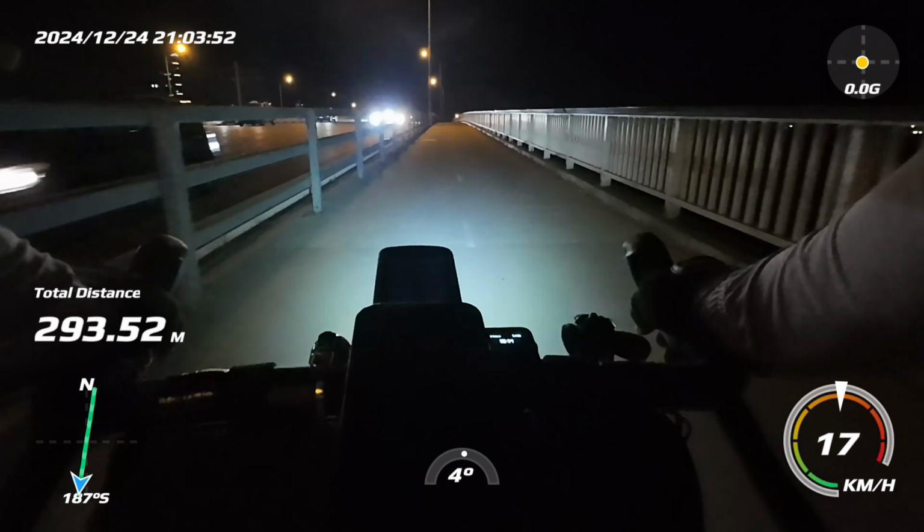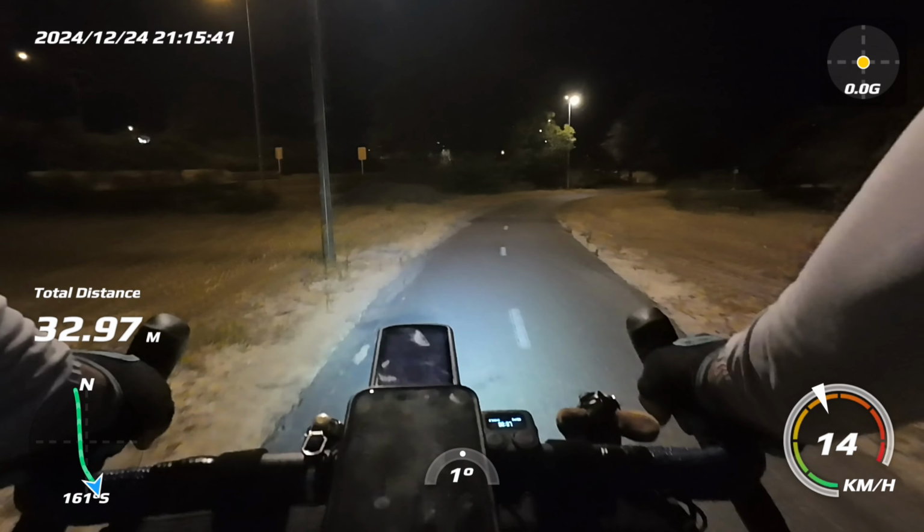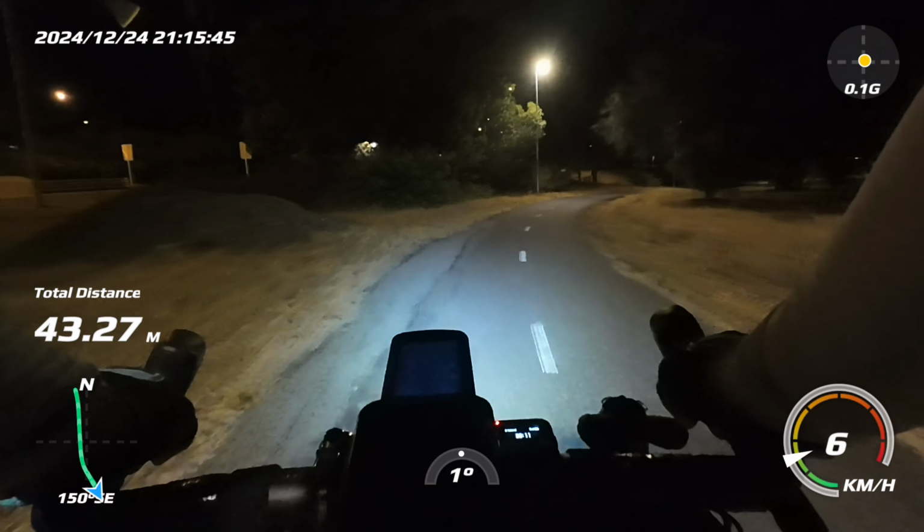Alright guys, we're going to turn around up here and we'll hopefully get a tailwind till we get to the other side of Perth City again, where we are then going to face a headwind, most likely all the way to Fremantle. Well, it won't start strong till we get closer to Fremantle.